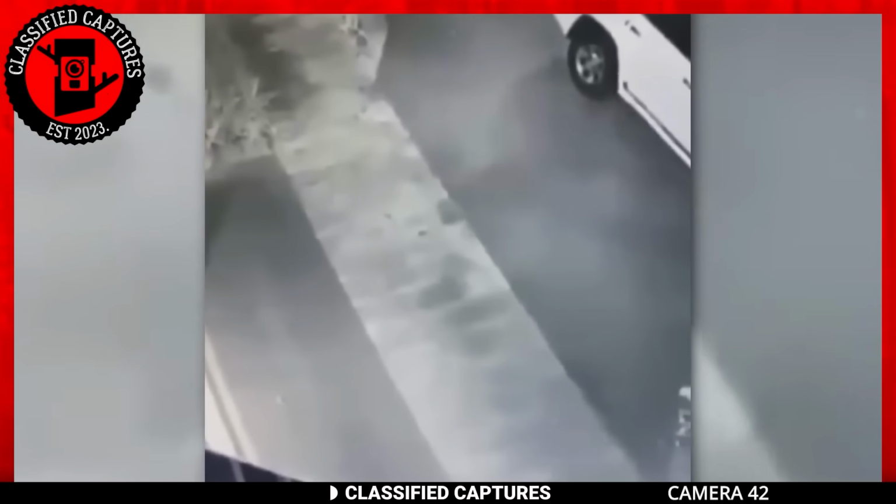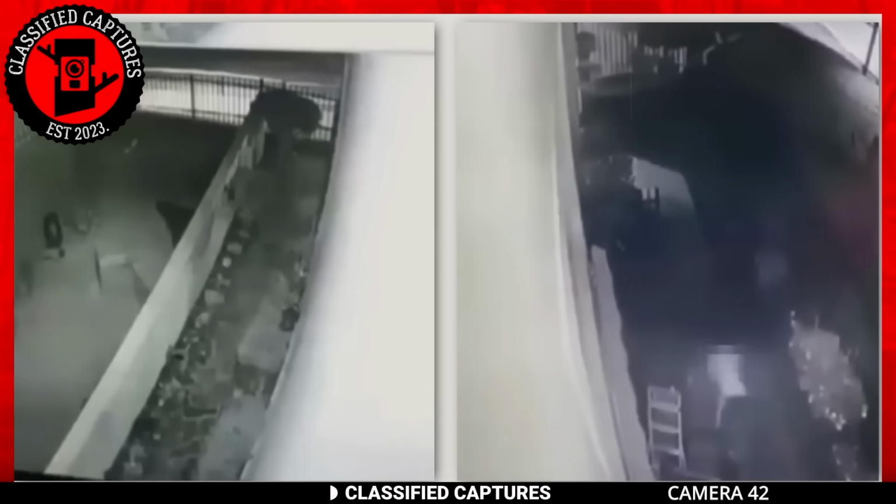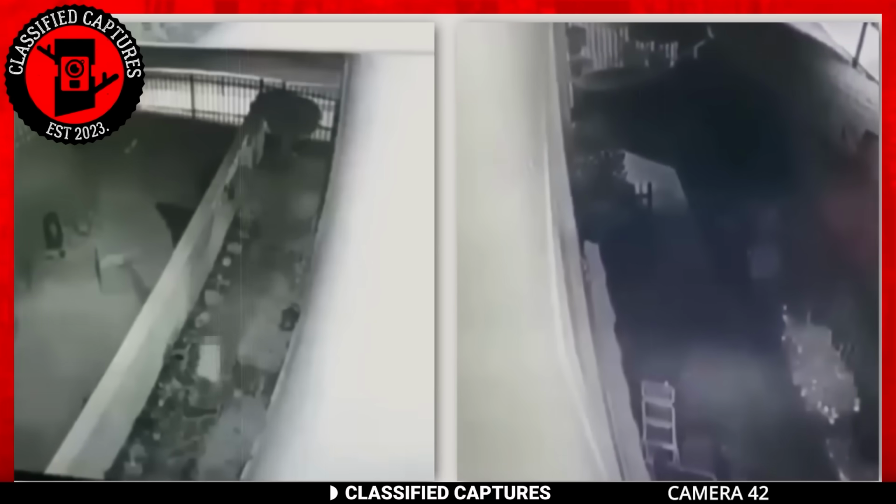So, what do you see in this CCTV footage? It looks like a human walking on all fours like an animal will, right? A closer look and you'd realize that its movements are far from natural. Because of this fact, all who saw the footage when it was uploaded thought it might be a skinwalker.